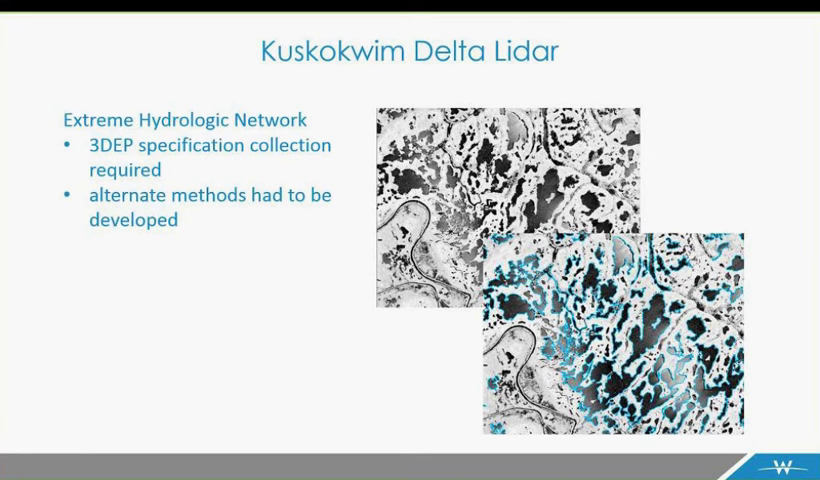But in the case of this one, that would have been extremely time and cost prohibitive to have anyone go through, and I don't think anyone would want to sit there and try to hand draw all of this. It's just an extreme situation. So we worked with the USGS, and we developed a threshold-based object-oriented extraction process to go in and collect this data.